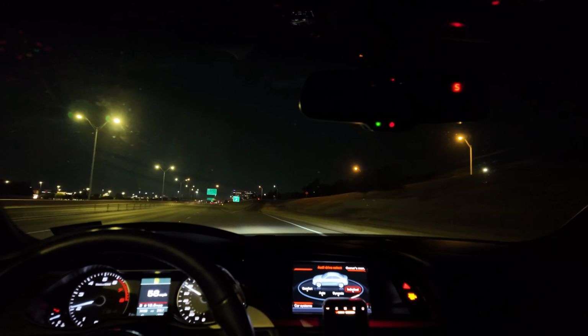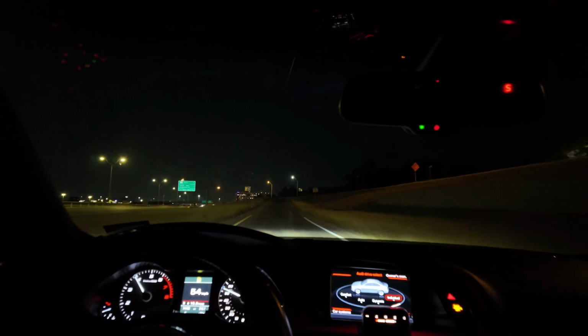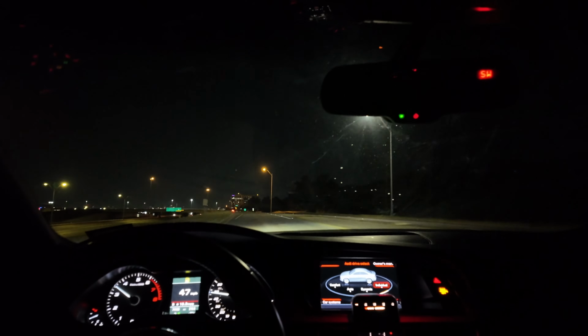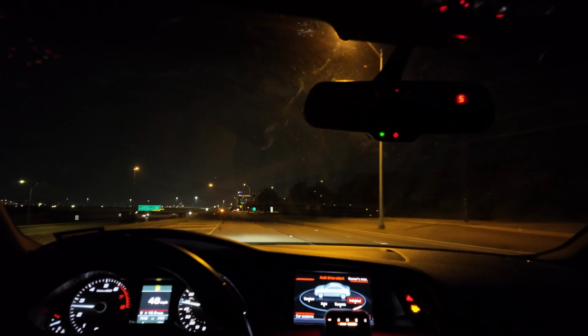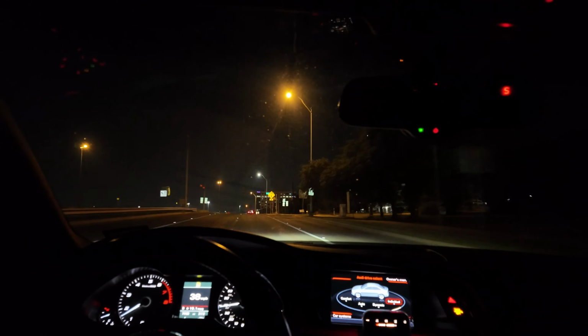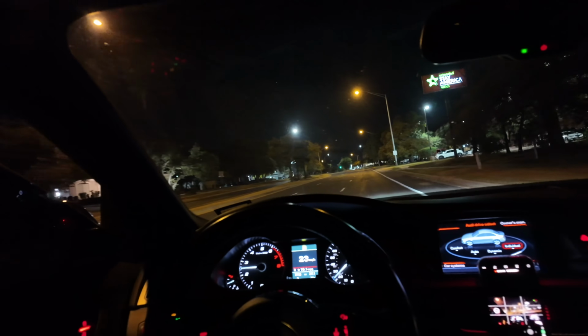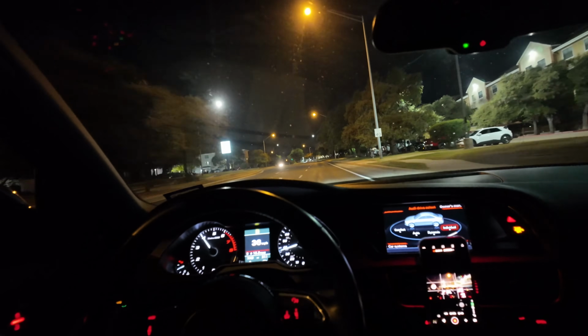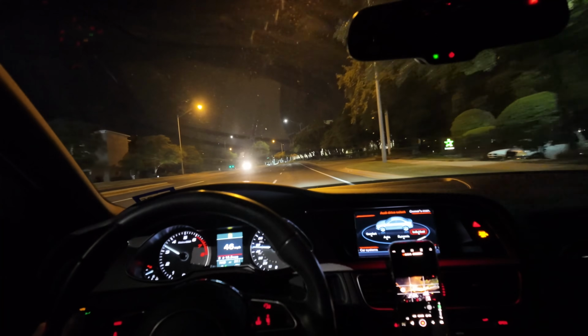So if you've looked into S4s at all, you've probably heard about the timing chain issues. The S4 is known to have a bit of a rattle sound on your cold start. It doesn't happen to every S4 to my knowledge, but I know it's extremely common. And yes, this S4 does have a rattle sound on the cold start. It's not super loud, and honestly, when I compare it to a lot of the videos I've watched, it's nowhere near as loud as other ones. Granted, maybe it's just not bad enough yet to where it's a problem.